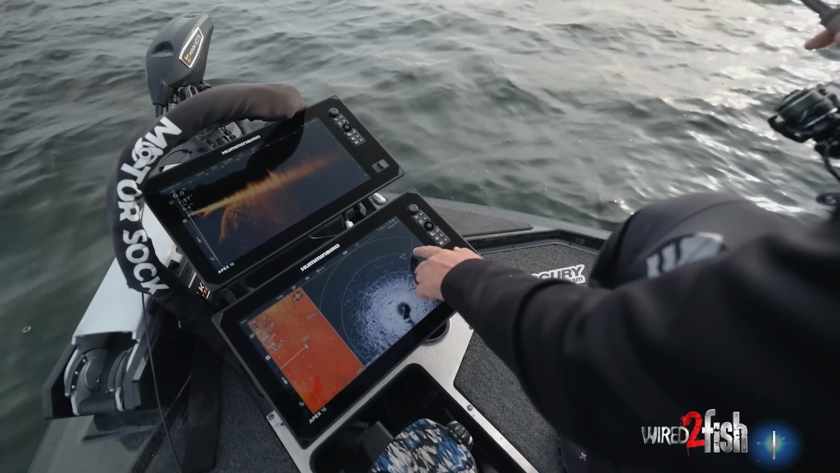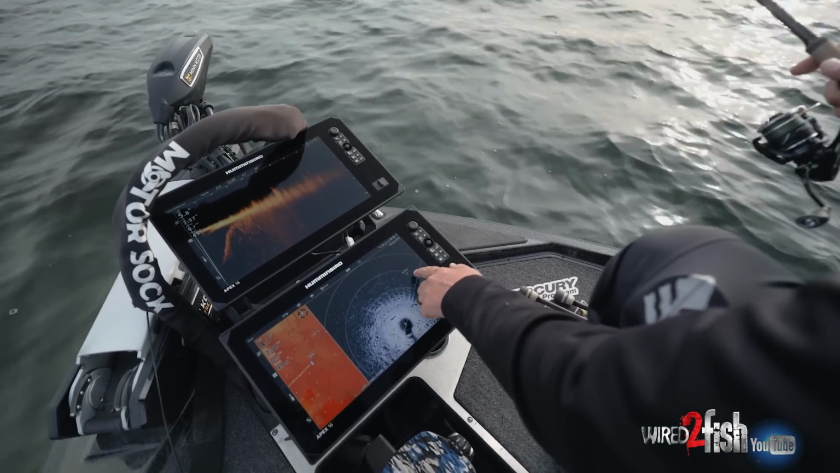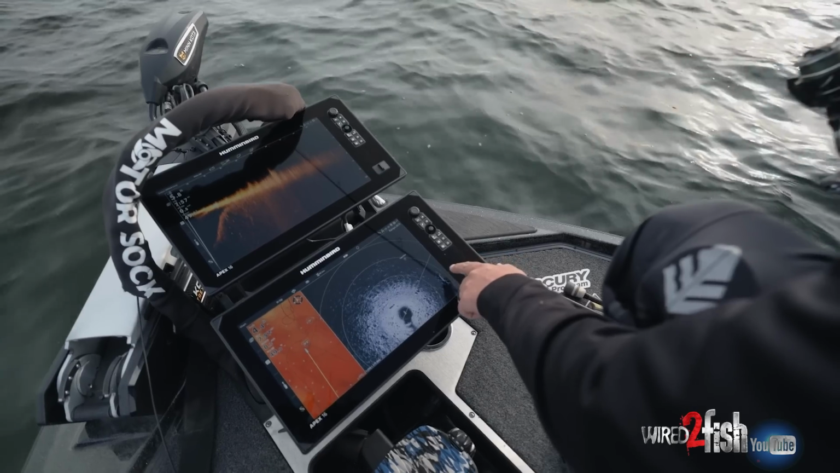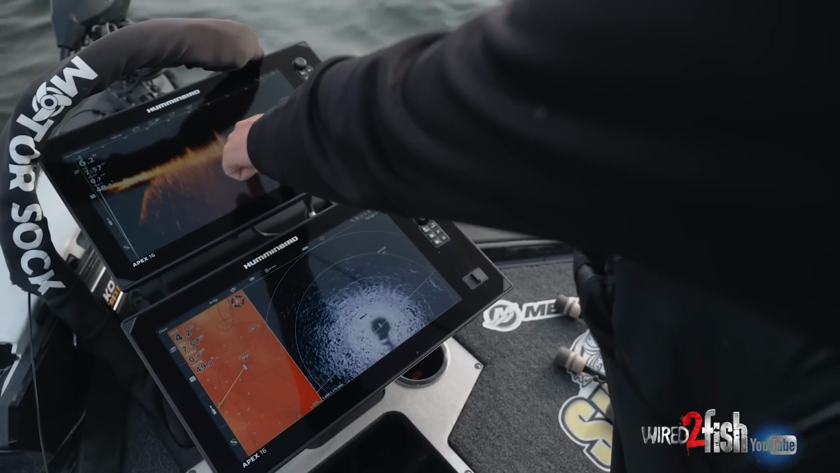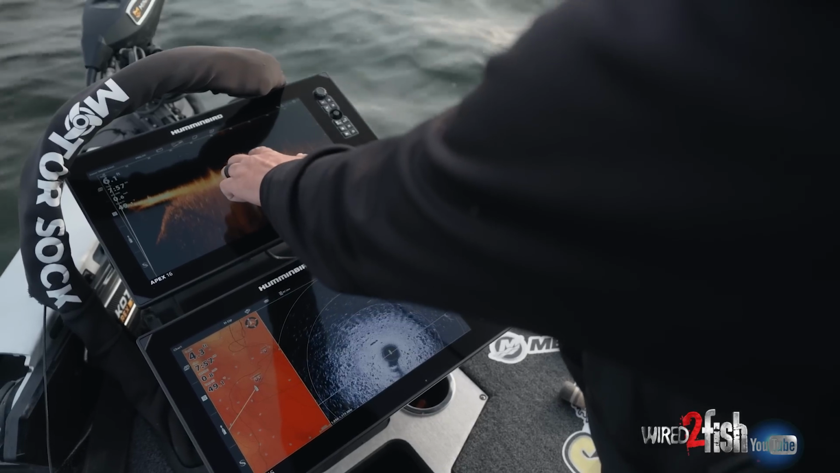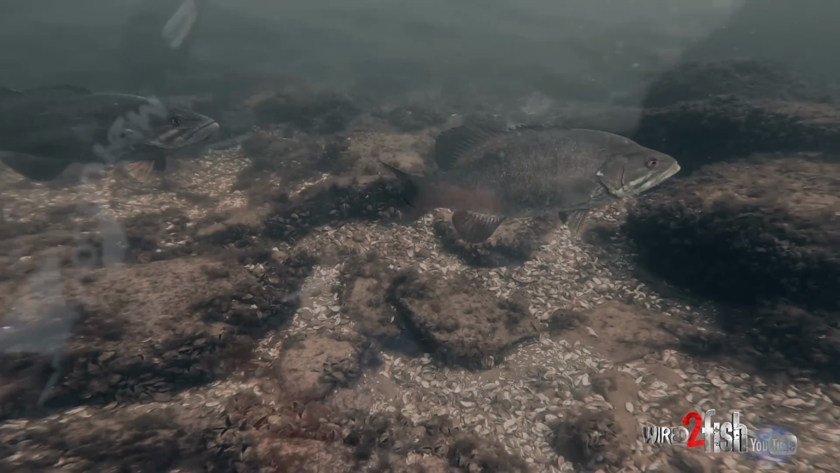So when we side image through here, there's 2 big boulders. You can see them on the 360, and there they are on my Mega Live. And all those short marks around that are all bass crawling around.